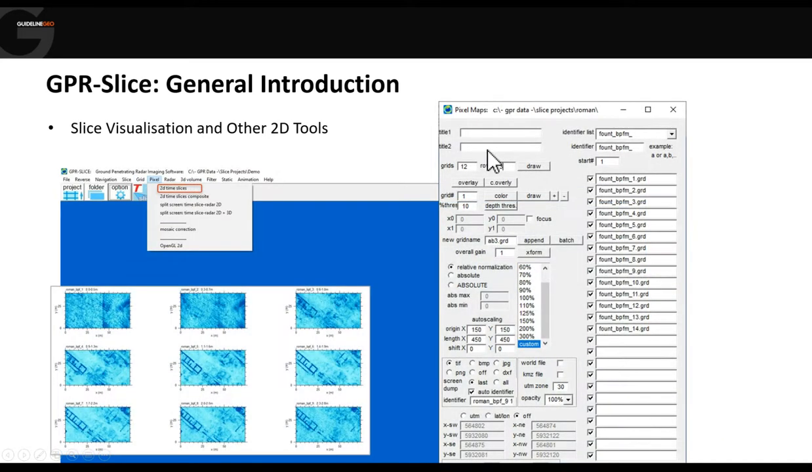Once we've done that interpolation, then we can actually look at our amplitude maps, our time slices. And so here's an example at the bottom. Starting near the surface, we can see ploughing lines, a bit of near surface variation. And then as we get deeper, we can see the foundations of a building coming through.